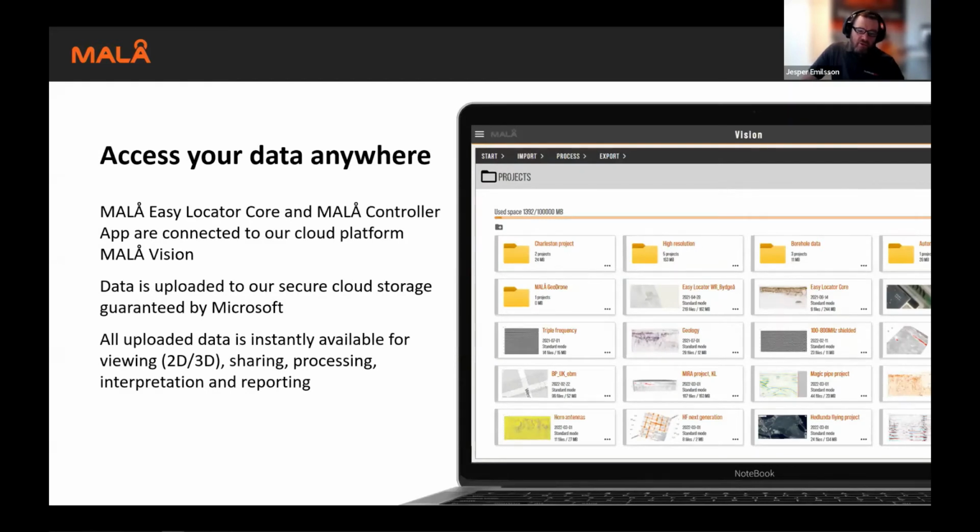As soon as you have collected your data, you can upload it to the cloud as backup, and continue to work inside MALÅ Vision to produce your report. You can do that directly in the field, or it could be somebody at the office who has access to the MALÅ Vision license and can just produce the report for you.